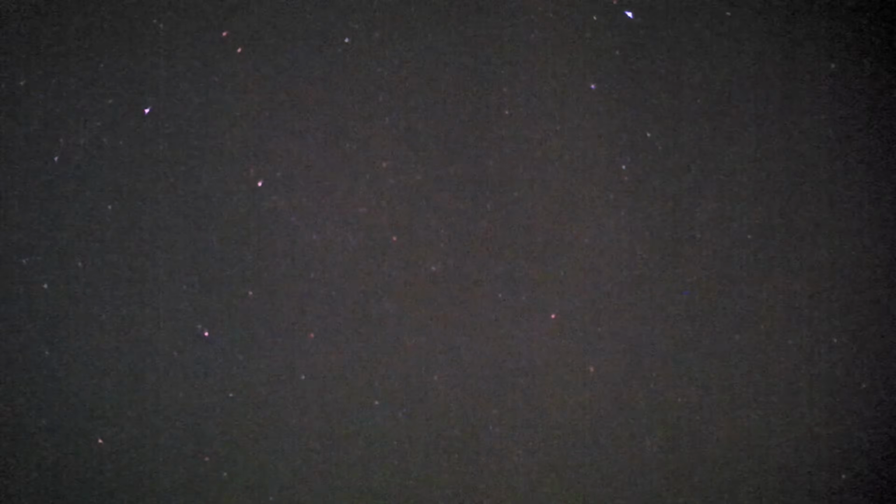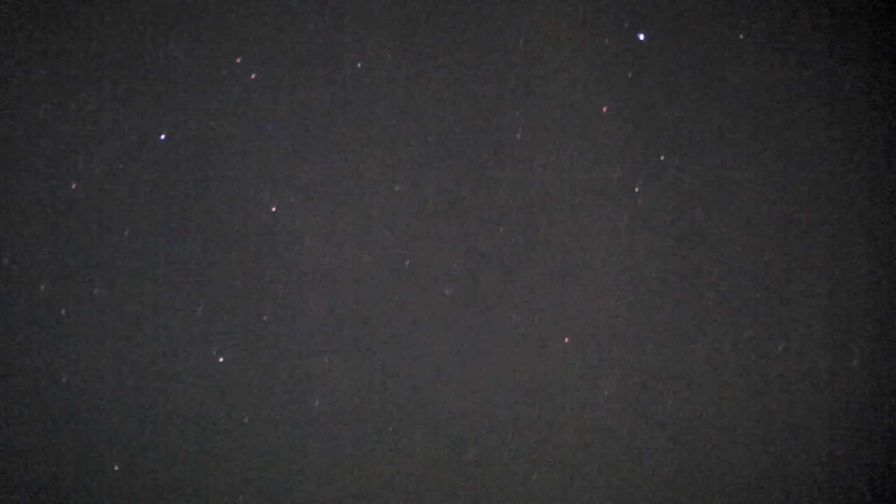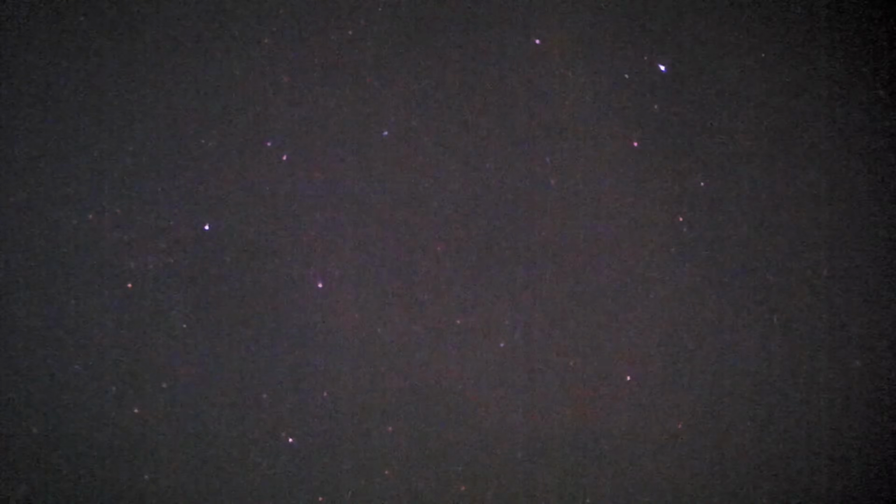So this Perseid meteor shower, which peaks on the 12th and 13th of this month, they say you could be getting a good 60 shooting stars an hour, one a minute. So if it's clear for that, I'll be spending an hour over these hills, seeing what we can film there.